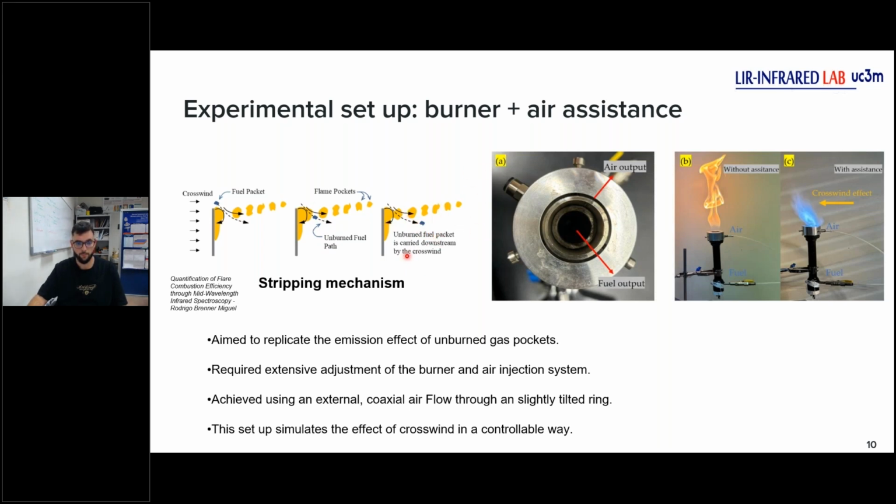It gets out of the flame zone, the combustion zone, and is emitted to the atmosphere. But for this effect, we need something like a crosswind effect, because we work with unburned fuel in the line of the air assistance: we have a fuel output and then our external ring with air output. The important point is that we tilted the external ring a little bit.